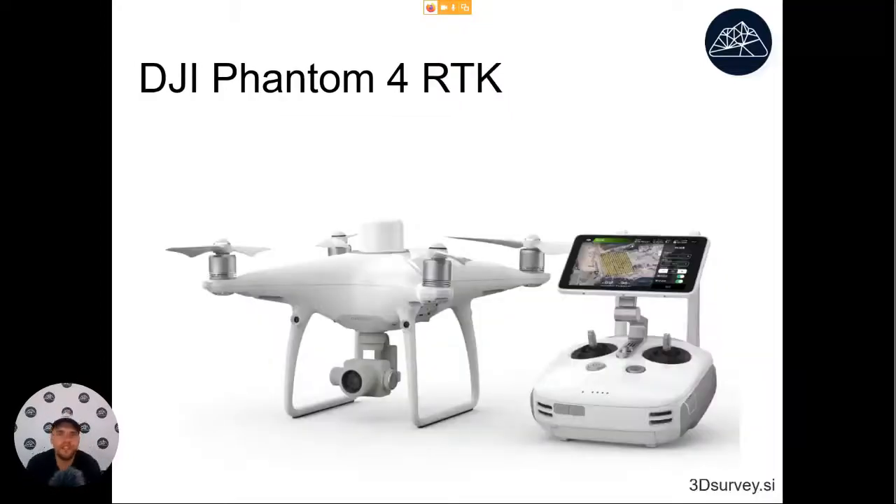A second option on the list here is the DJI Phantom RTK. What's special about this one is that it has a special RTK antenna. So usually drones have regular GPS on board, and the accuracy of that GPS will be around 5 to 10 meters. With an RTK option, you can actually get a centimeter-grade position for each photo.